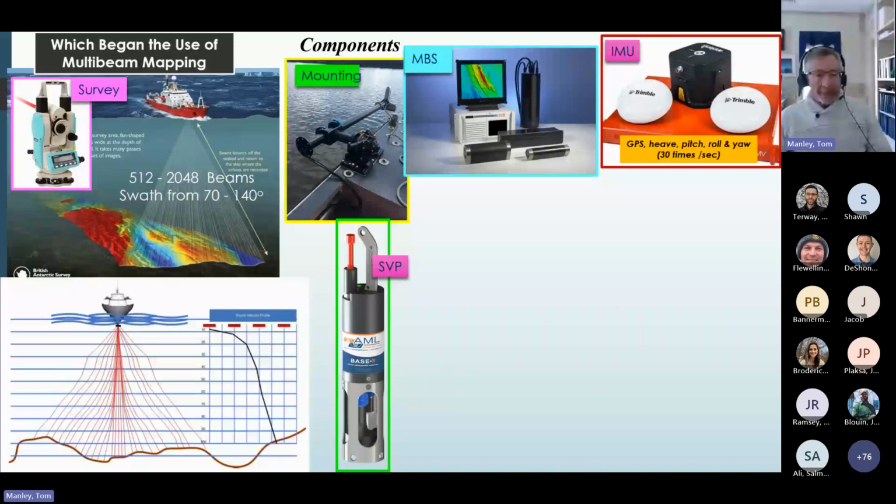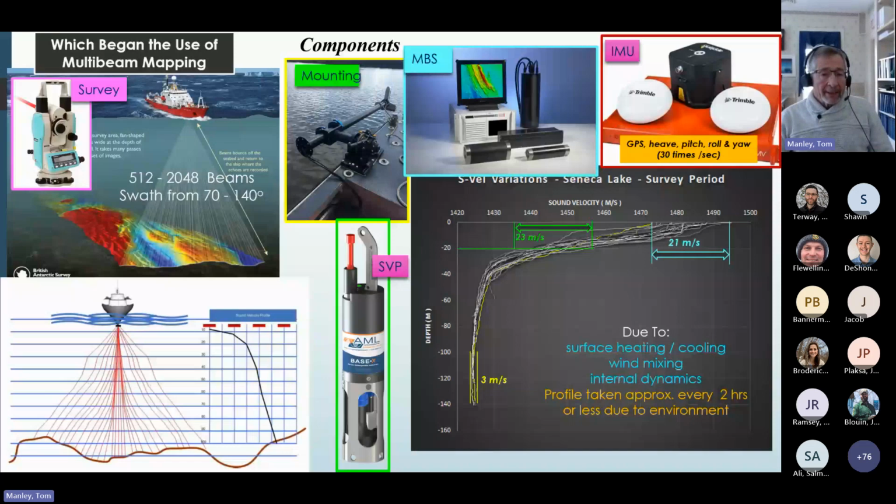The determination of sound velocity within the water column is an essential, repeat, essential component of multi-beam mapping. To make sure that the proper sound velocity profile is correct for that specific survey region, profiles are typically taken every 2 hours or less, depending on the type of environment that is being mapped. This could be due to a river input with a different water temperature, shelf water versus deep water domains, heating and cooling of the surface layer, as well as internal dynamics of the lake, such as seiches.